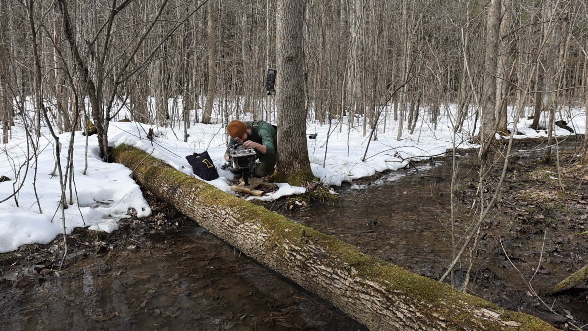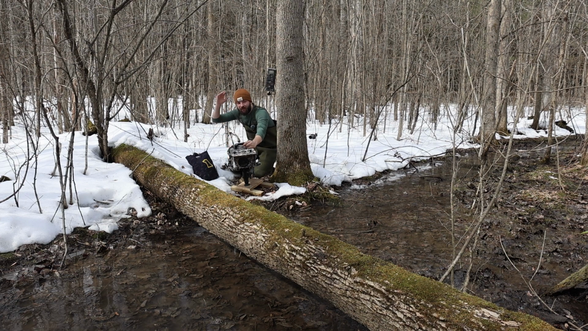But wow, we've got an image of a barred owl and its wings are up, which is really cool. There's one of it on the log looking the other way. And luckily, the one where its wings are up, it's looking directly towards the camera, which is really cool.